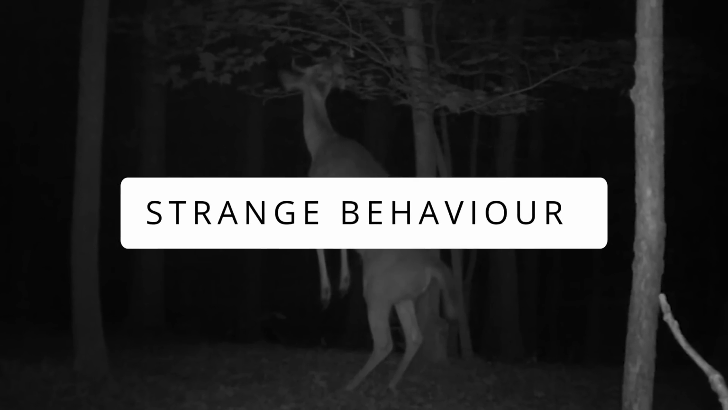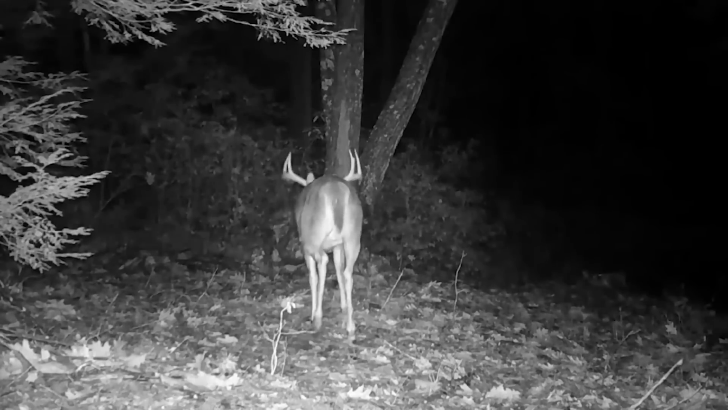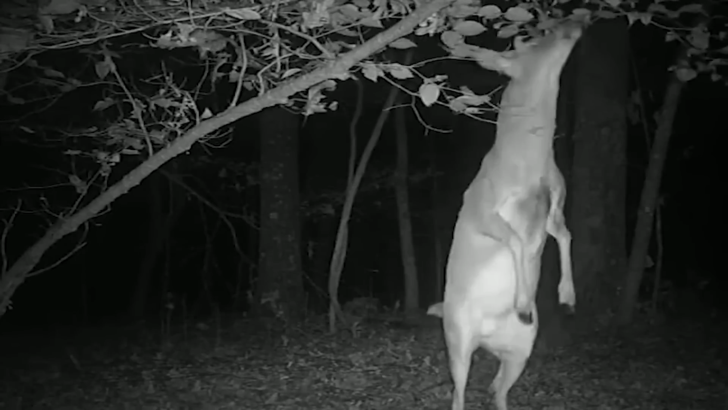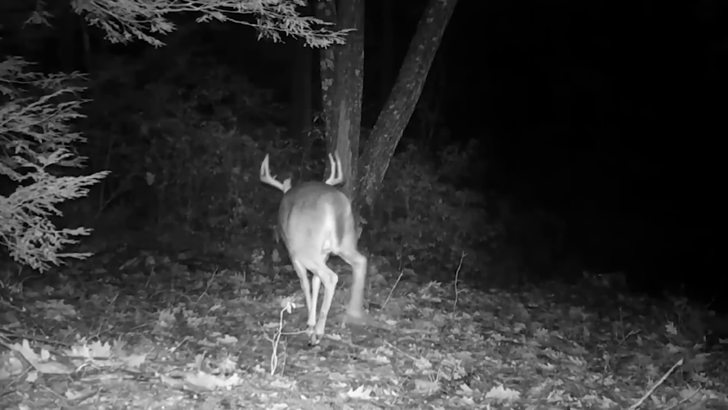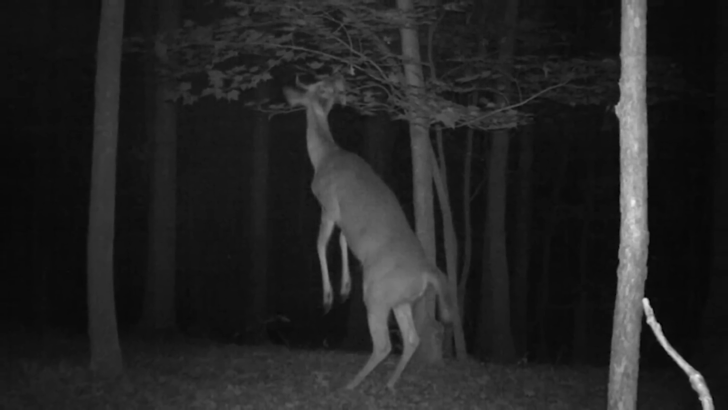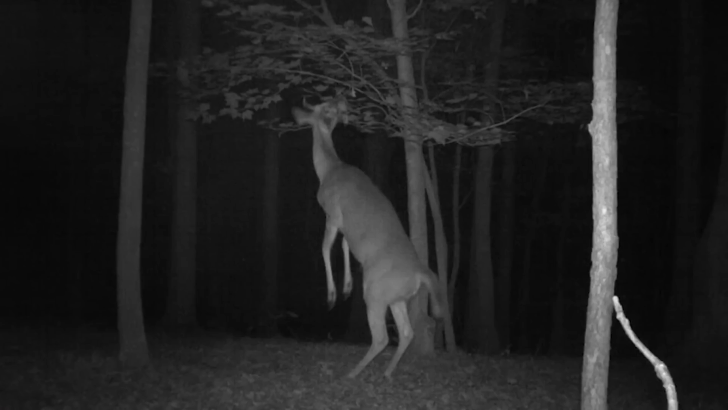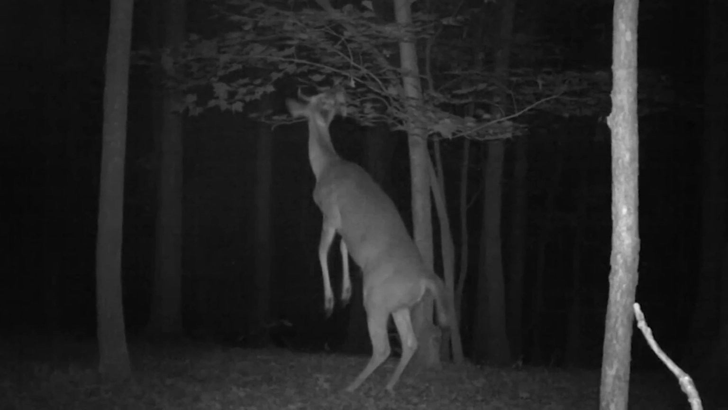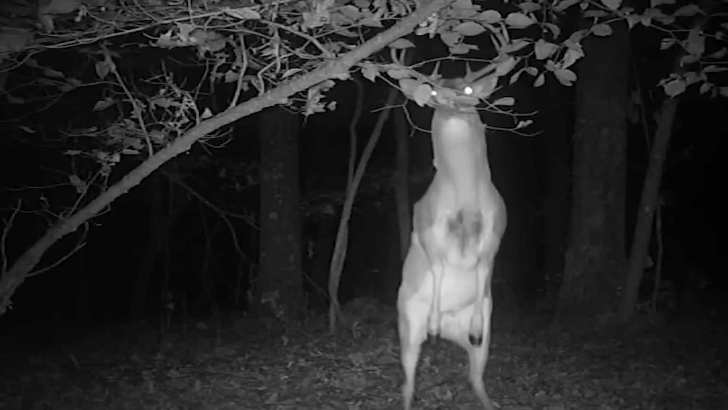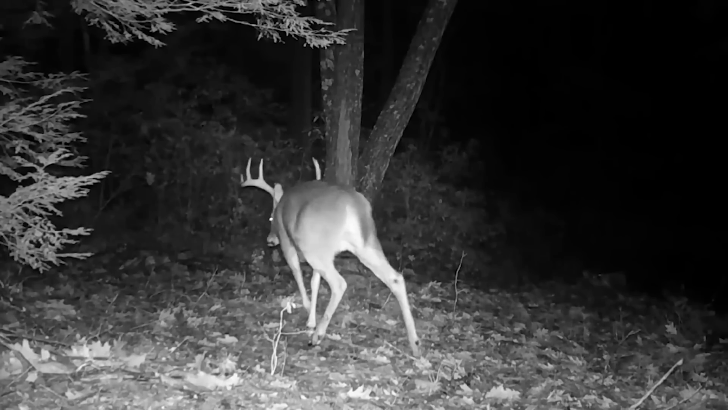Strange behavior. On one September morning, a deer was caught in the forest of North Carolina, manifesting quite an unusual practice. The footage was recorded at 5 a.m. in the morning, featuring this deer standing on its hind legs while hanging the front legs into the air. Well, there are no visible fruits on the trees to forage on. What is it trying to do then? Is it some kind of mysterious nocturnal behavior, or what? Let us know your thoughts on it below.